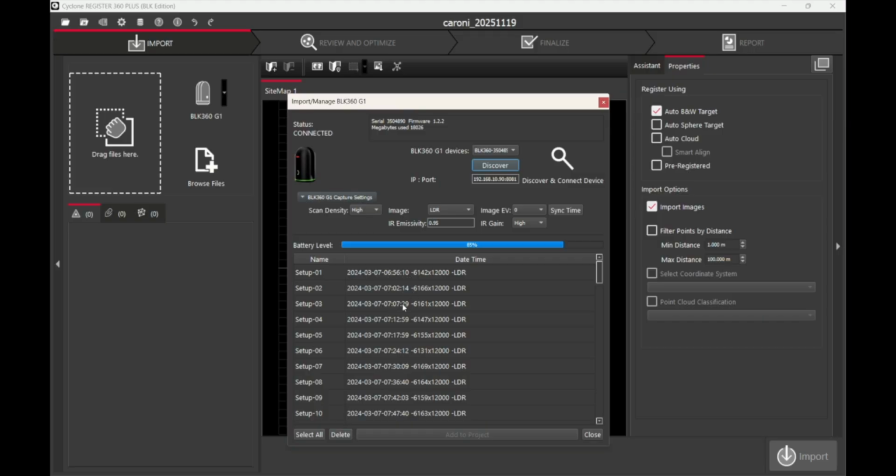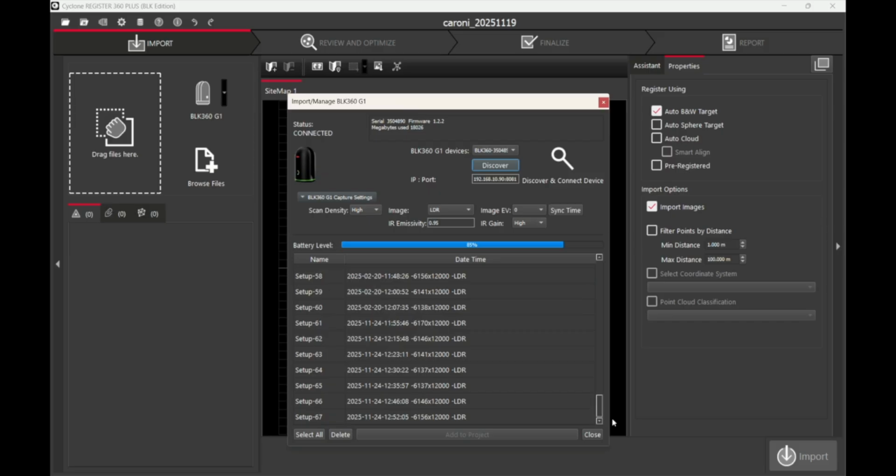The lower part of the panel has the date and time of every single scan that is still stored on the scanner. So you can select the scans that you collected in the field. Then click on Add to Project.